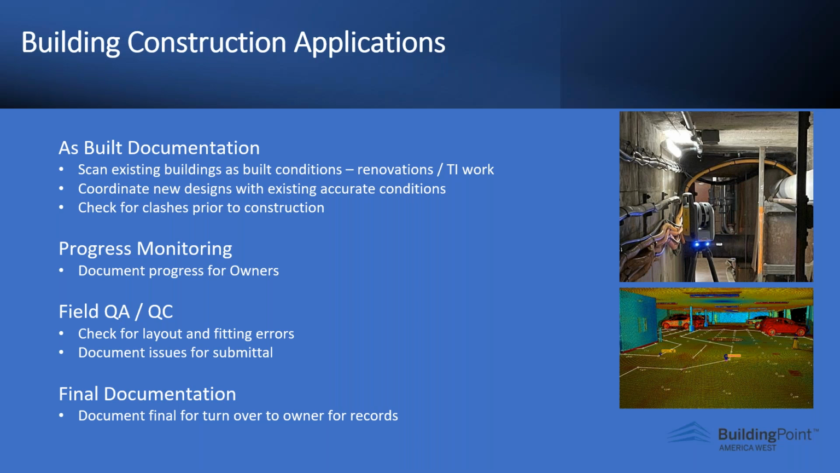But being able to capture a lot of information in areas where we didn't have information before. And then check for clashes prior to construction, right? Make sure that if we're tying into existing conditions, we're tying in the right place and we don't have a bulkhead in the way, we don't have existing piping or concrete barriers in the way.